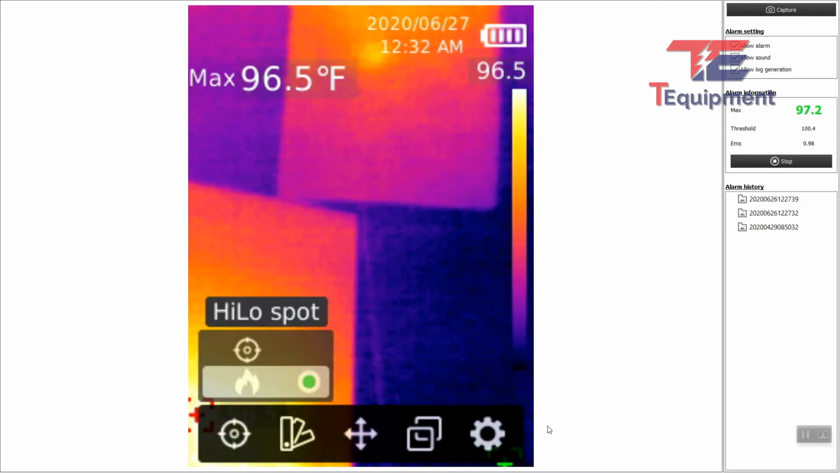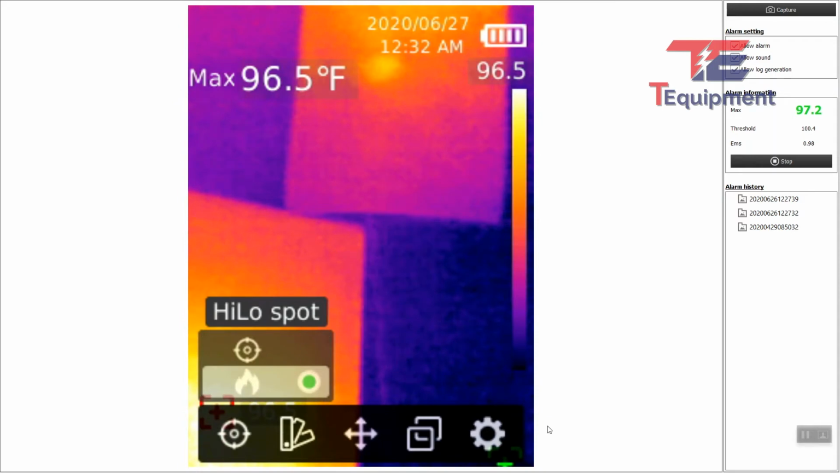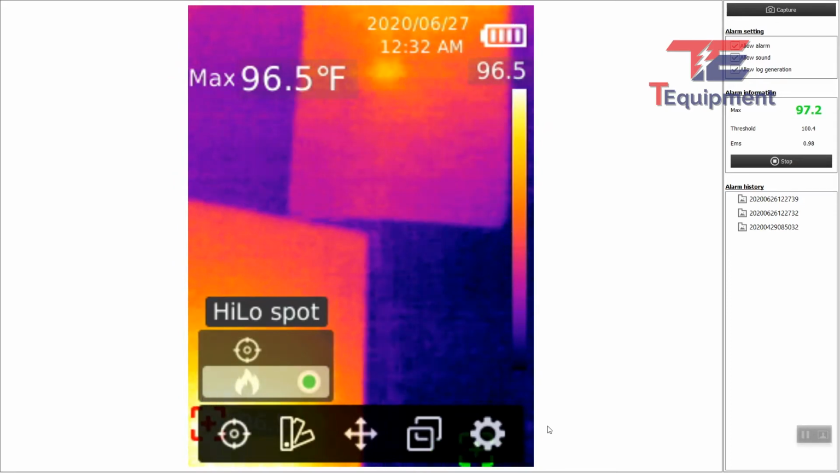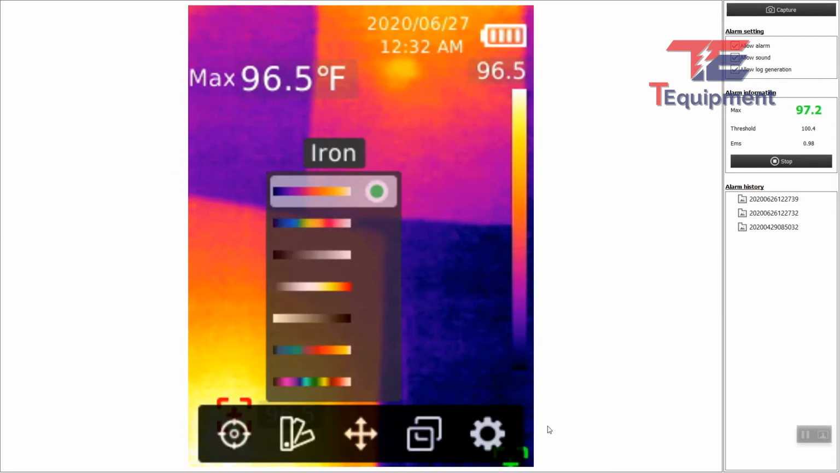The first one is your temperature measurement. Again, you can choose to do a center spot or a high-low spot. In this case, it's enabled for high-low, and it's actively searching for that high spot, and I'll show you how that looks. You also have different palettes.